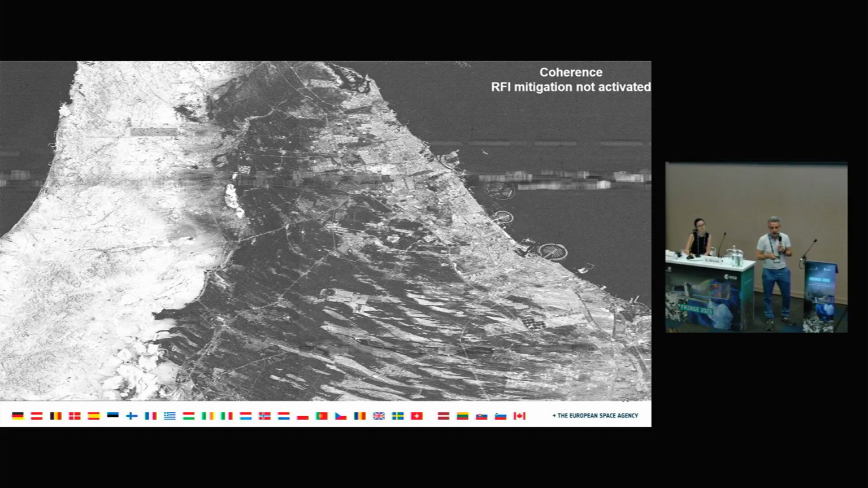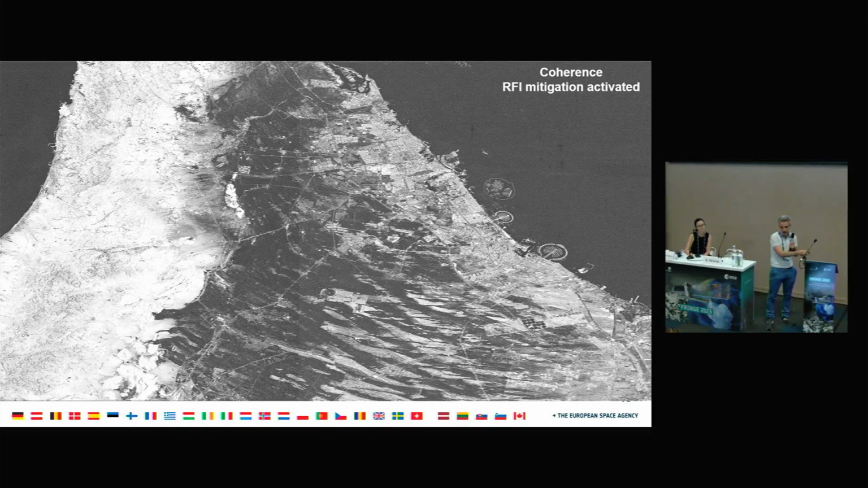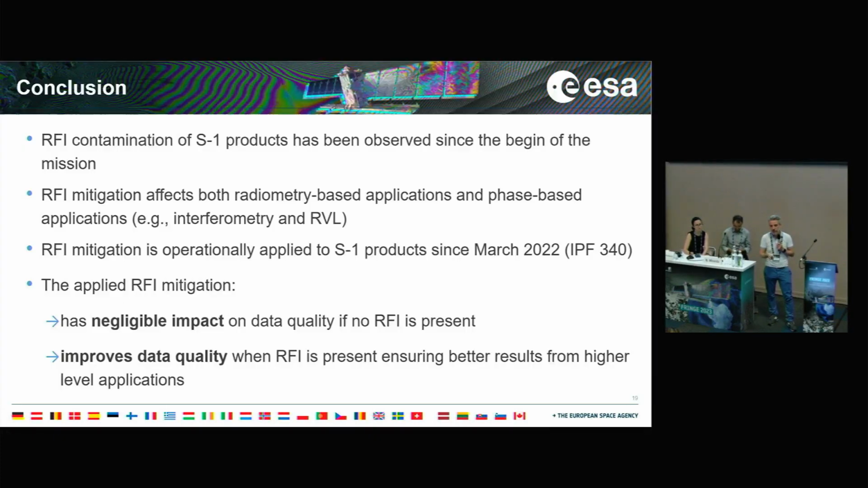around the world. Of course, maybe some of you did not notice any difference because you are working on areas where no RFI contamination is usually observed, but hopefully some of you noticed that this improvement that we introduced was improving the quality of your data.